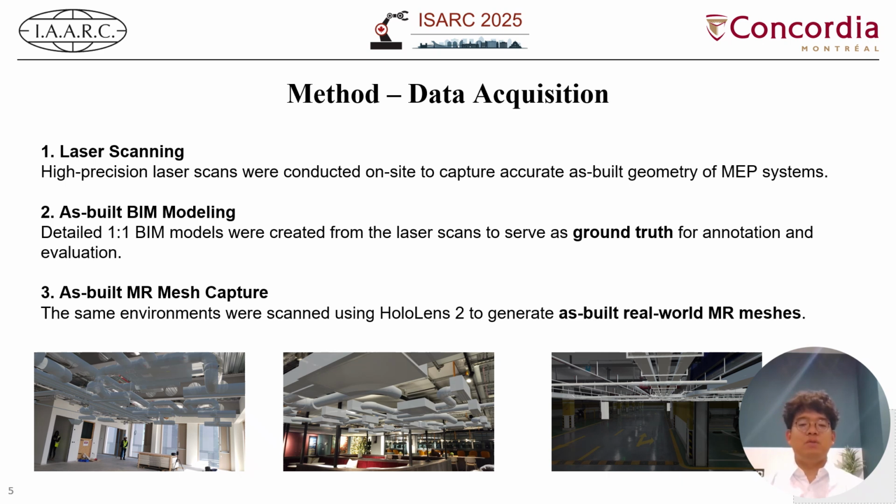Step 2. As-built BIM modeling. From the laser scans, we generate an as-built BIM model with 1-to-1 accuracy. It provides semantic and geometric labels for components, such as identifying what is a pipe and what is a duct.